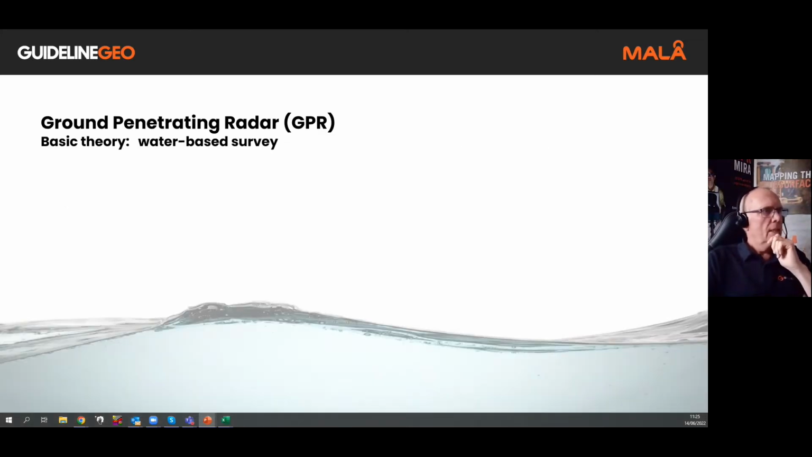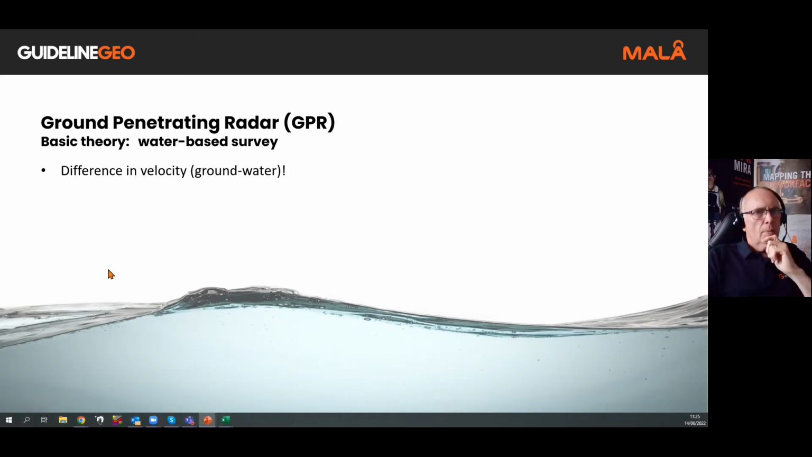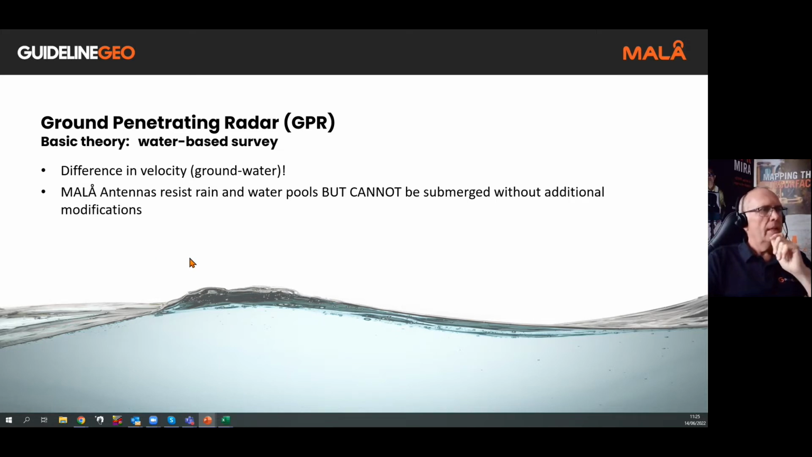Right. So we need to take into consideration the difference in velocity, the groundwater. That's quite critical when we're taking measurements on water-based surveys. Remember one thing: the Marlow antennas can resist rain and water puddles or pools, but cannot be submerged without additional modifications. They are weatherproof, but not submersible devices.